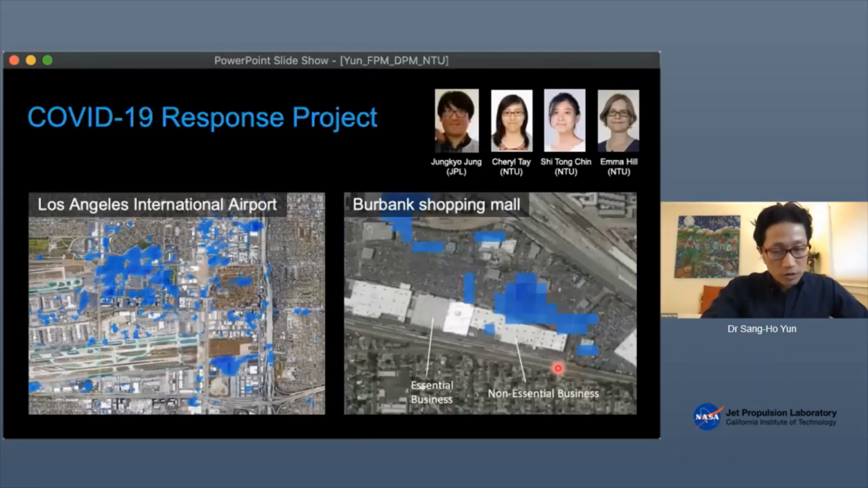So we're covering about 120 or so major cities in the world. And that was construction sites. Another signal is coming from parking lots. This is Los Angeles International Airport in California and Burbank Shopping Mall in California. You can see a lot of these blue blobs are matching the locations of parking lots.